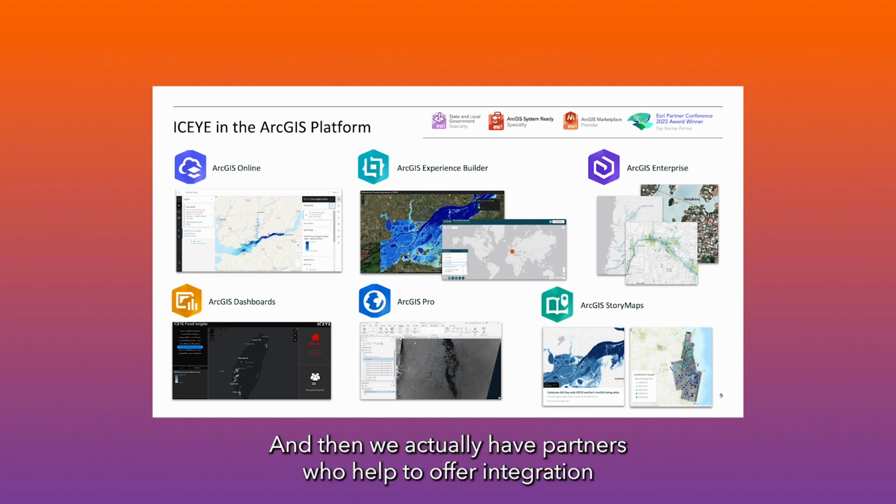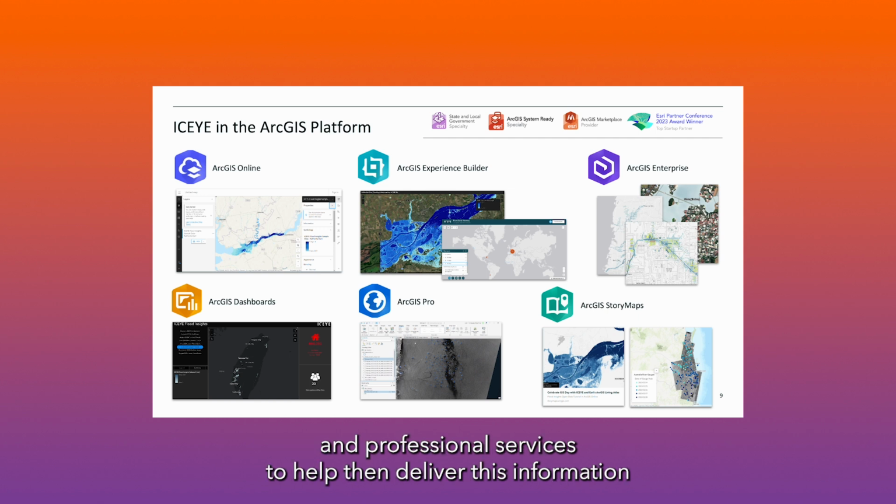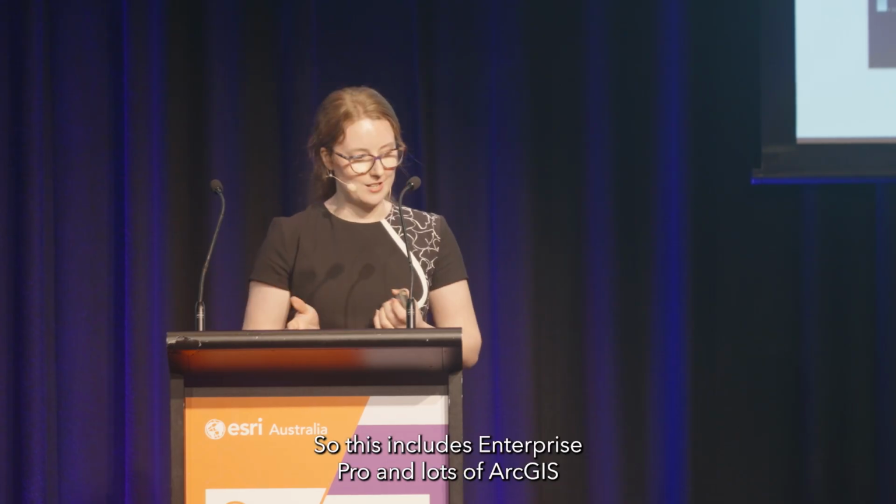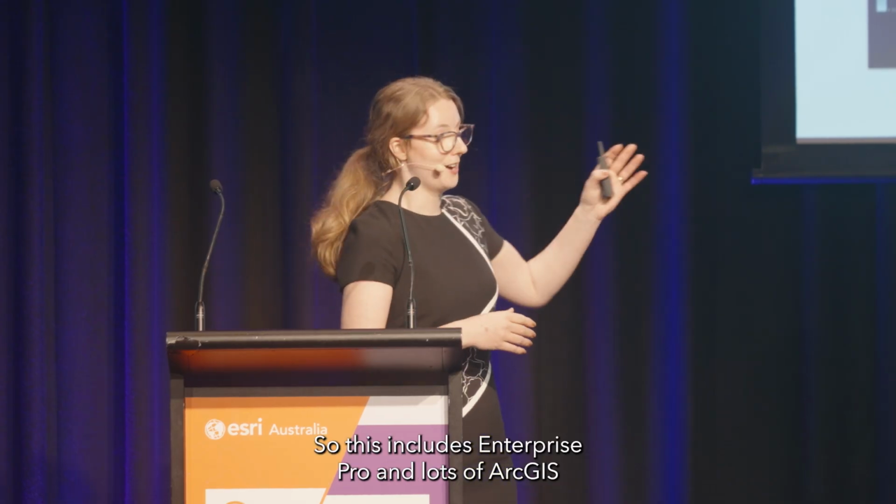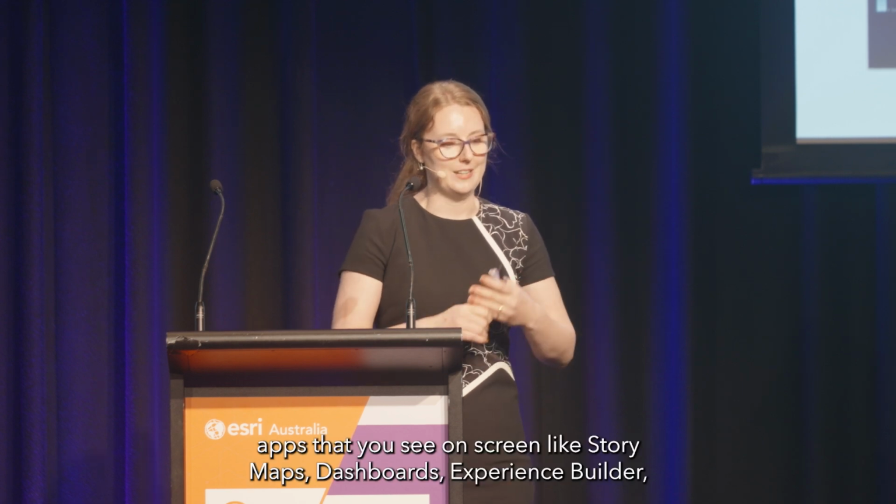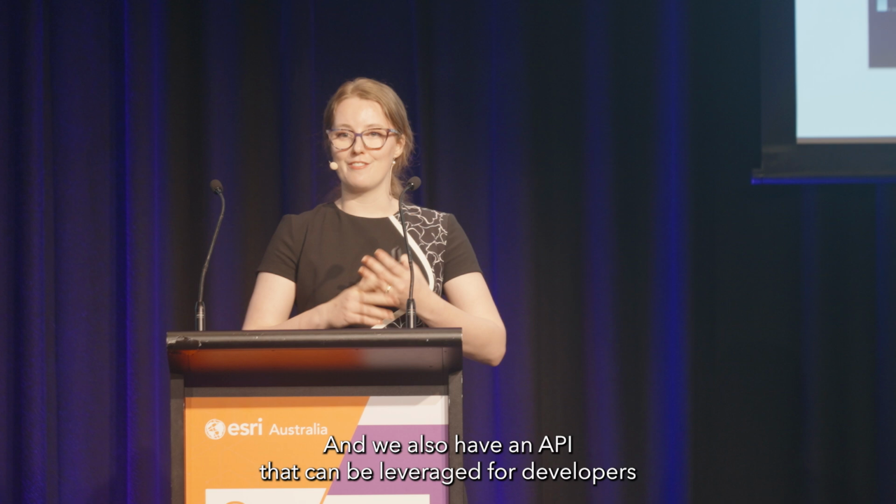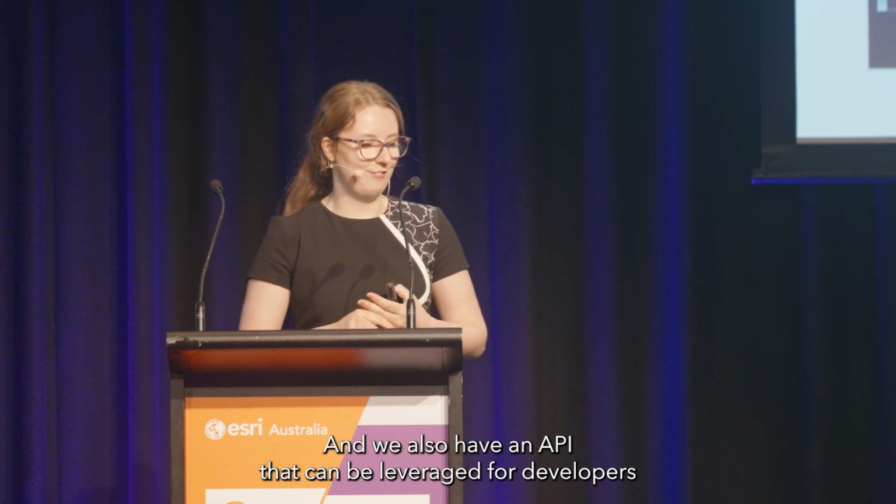And then we actually have partners who help to offer integration and professional services to help then deliver this information across the ArcGIS platform. So this includes Enterprise, Pro, and lots of ArcGIS apps that you see on screen like story maps, dashboards, experience builder. And we also have an API that can be leveraged for developers to develop custom solutions.